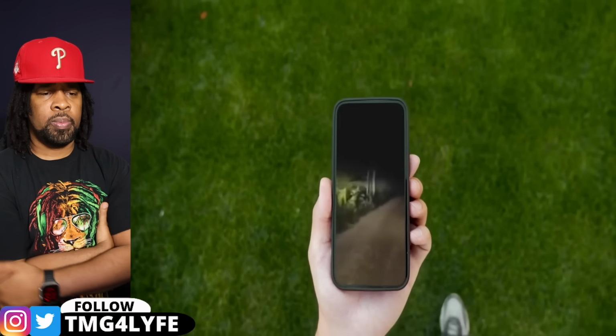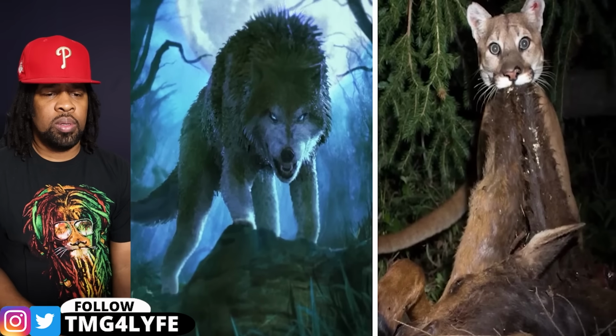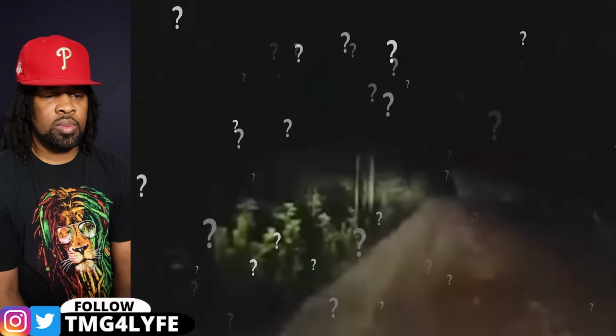When the footage hit the internet, netizens were baffled. Some suggested it might be a wolf or a cougar with prey, but many believed it was the rake creature itself. But what exactly was it? Well, it's a mystery for the ages. Sometimes, nights reveal more than just shadows and headlights.